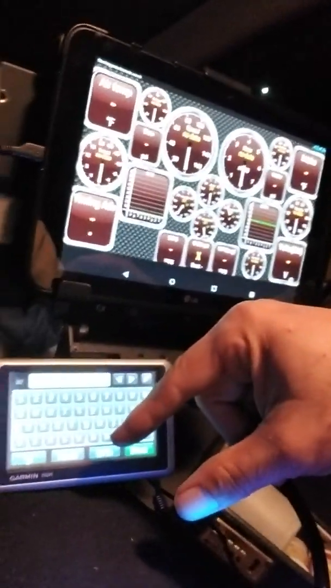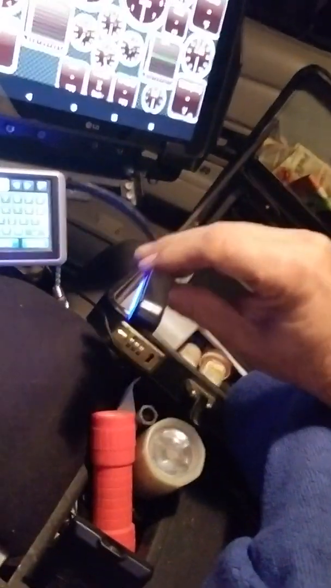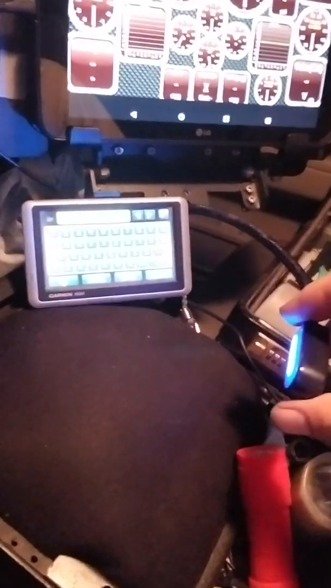I've got a GPS here. I've got a Bluetooth radio. I've got this center console with a cool armrest. I've got a blue light here, which actually runs in sync with any of the lights that I have, if I want to run the strobes or anything. It tells me that those are on.